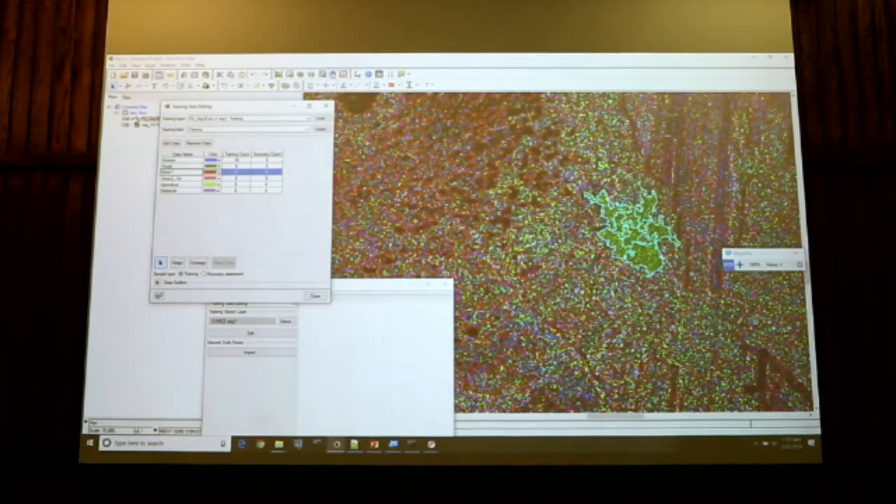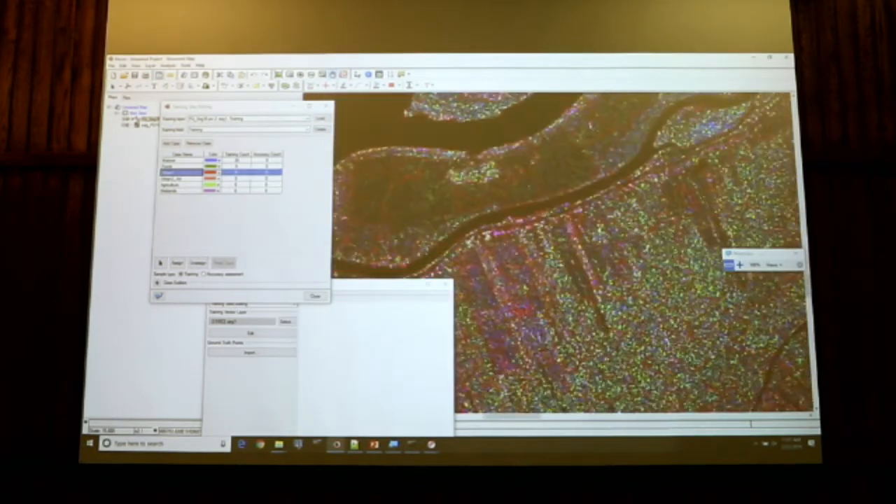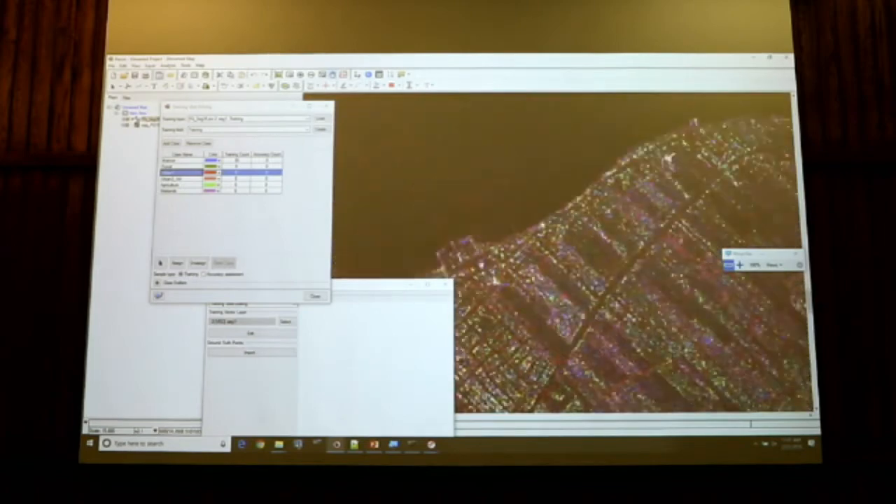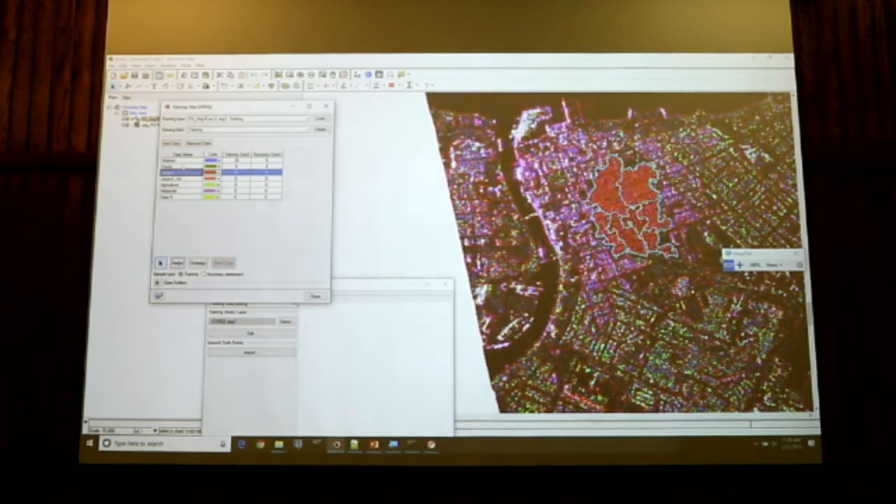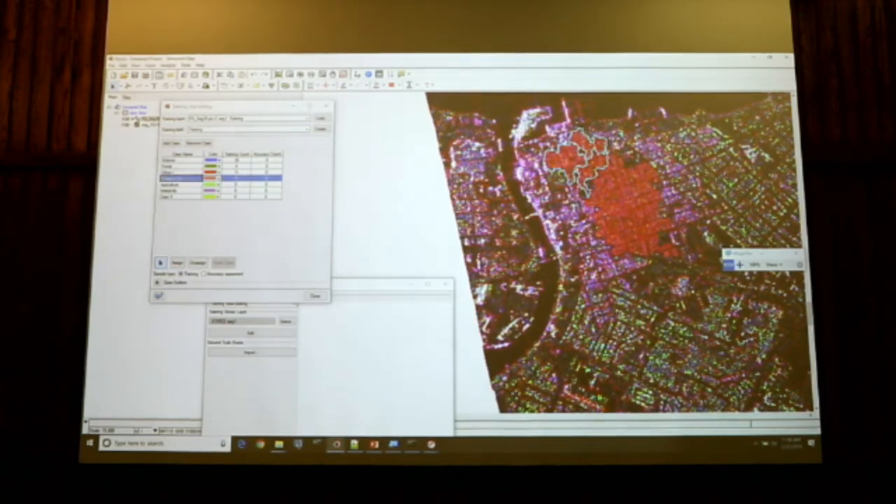For urban, this is the one that has some double bounce effect. So this is here in the city of Sorel. I will collect this. I will say save. I will add my objects here. I will do the same for this class, urban that shows some volume. I will add my objects.